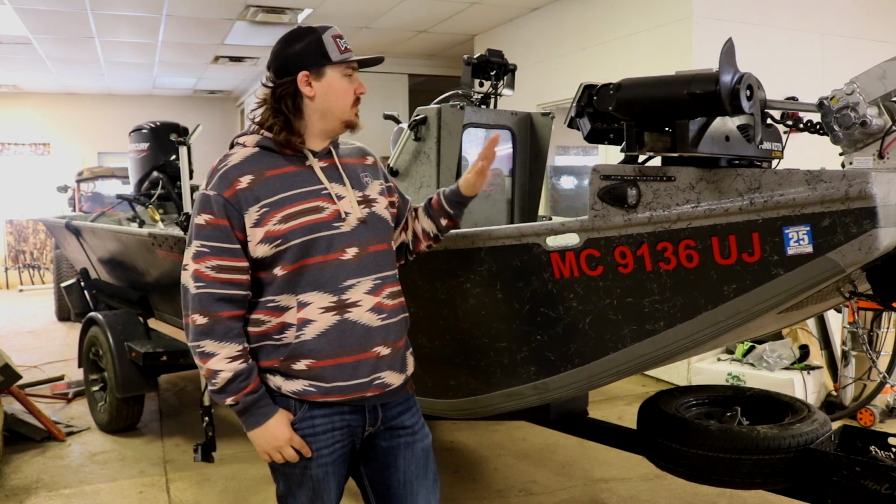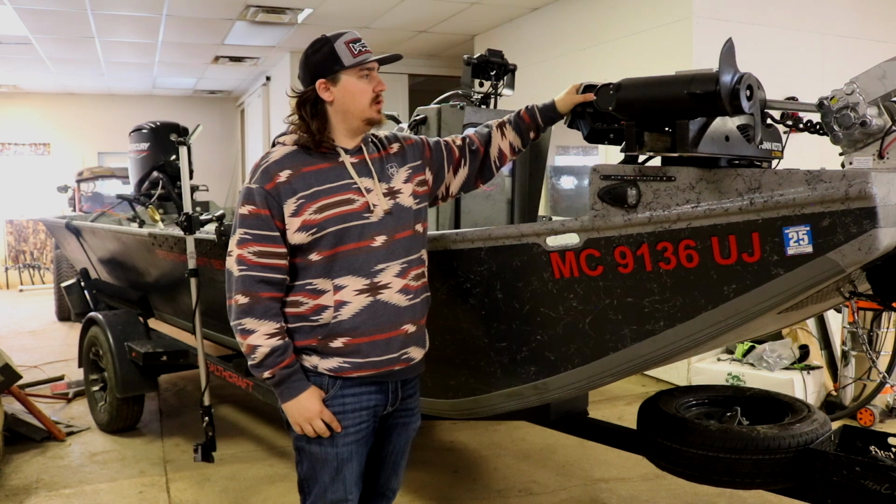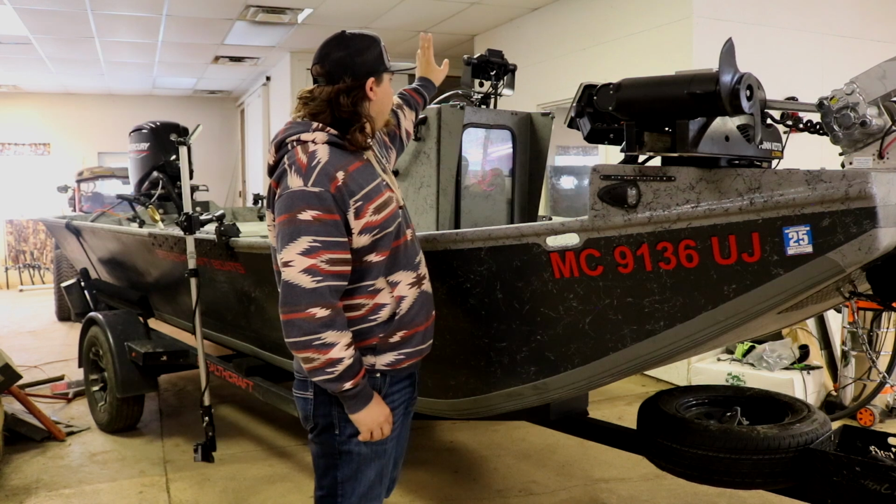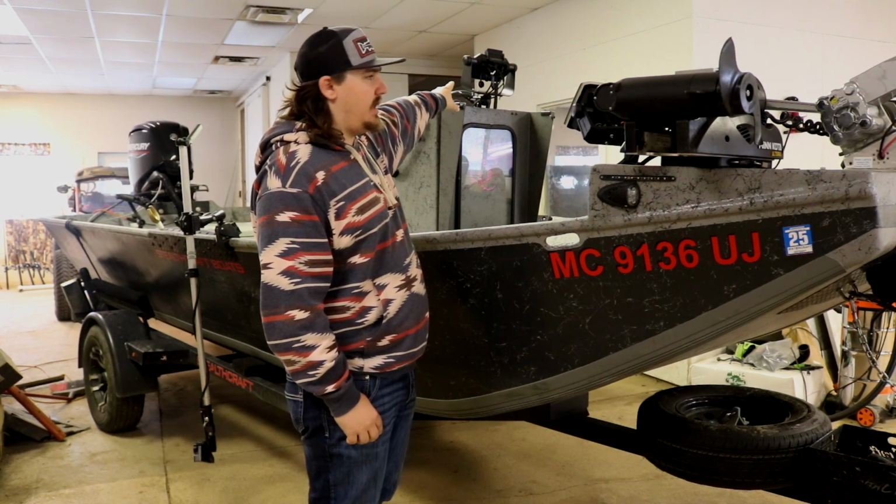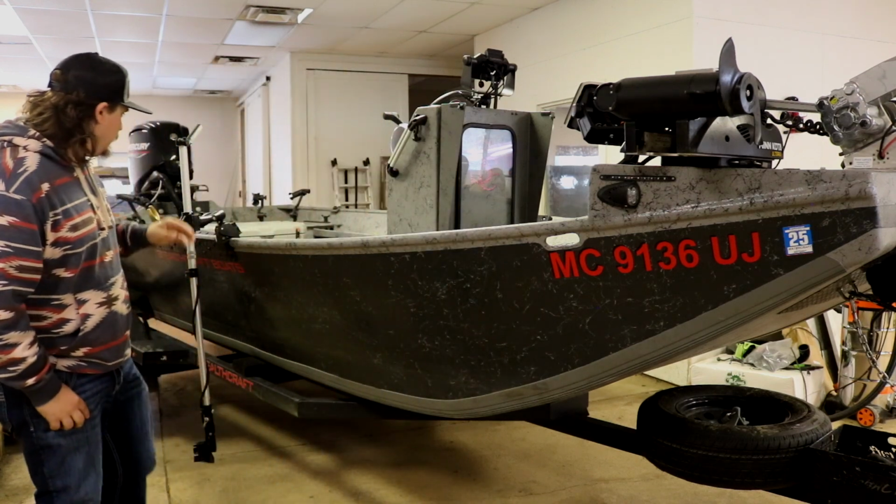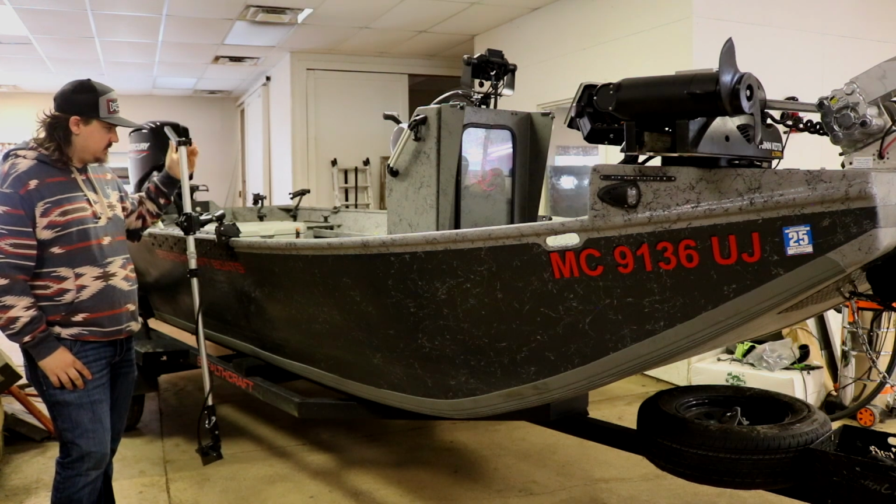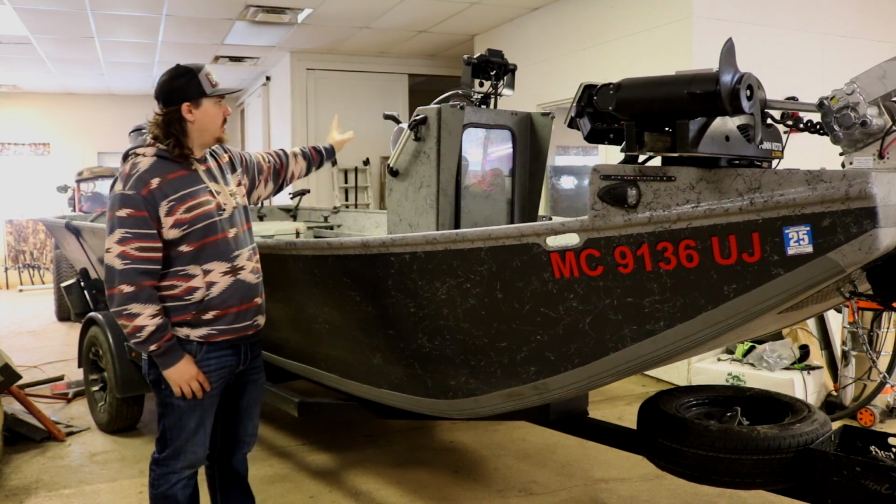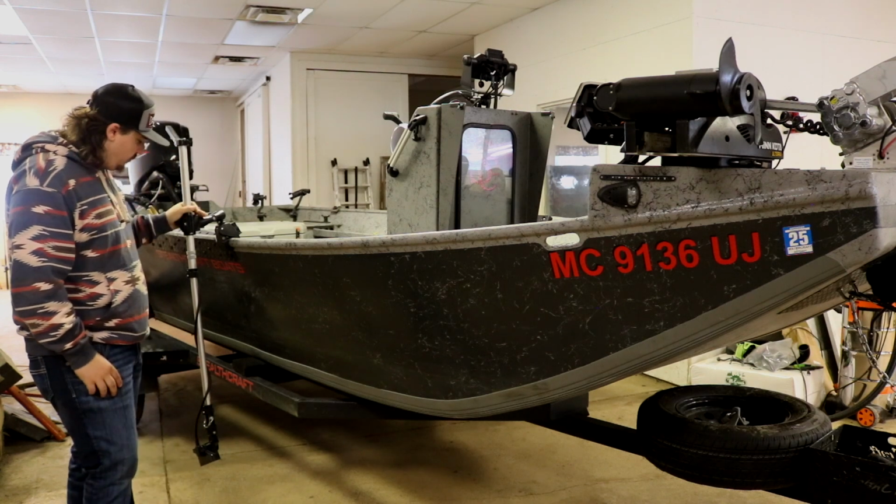But anywho, I have a UHD2 9-inch Garmin up here on the bow. And then I have an Ultra 2 12 up there on the helm. And the cool thing that I've got new is this right here, which is the LiveScope. This is a GLF 10 mounted in my center console. I've got it run off its own battery, and then I have an LVS34 here.